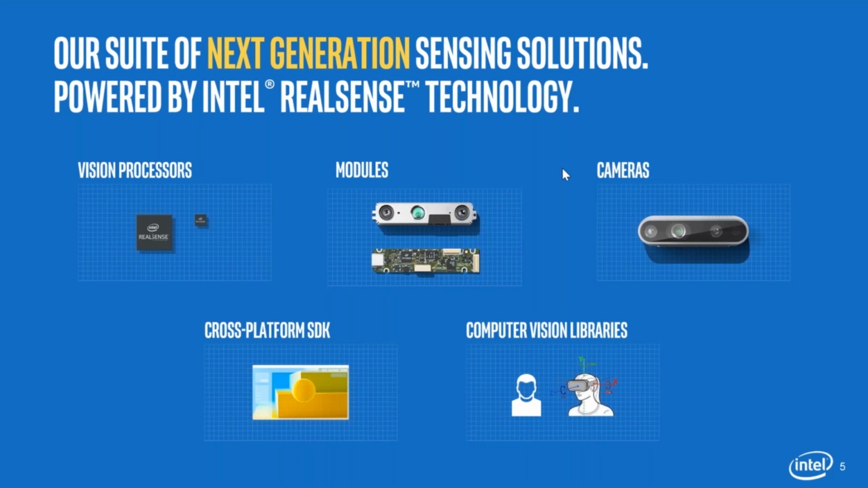On the left, we have the vision processors. The vision processors are the brains. It's our IP on how we calculate depth. Very low power, very powerful processor that if the partner that we're working with decides to build their own 3D camera, they can, and they could use our chip to do the calculations.